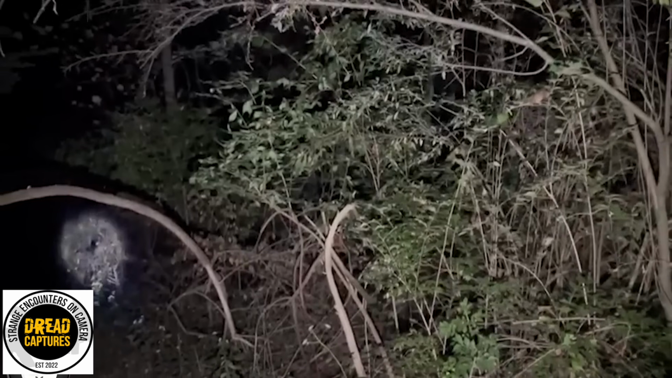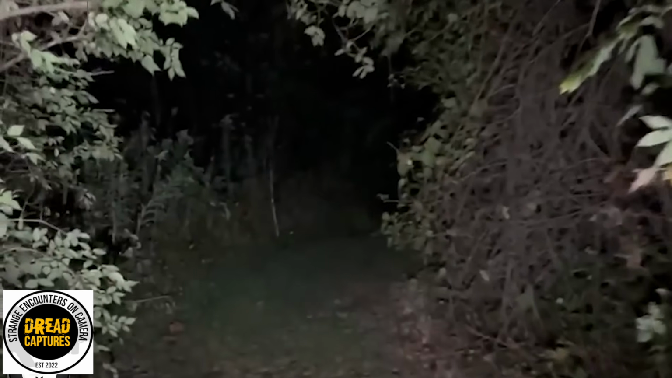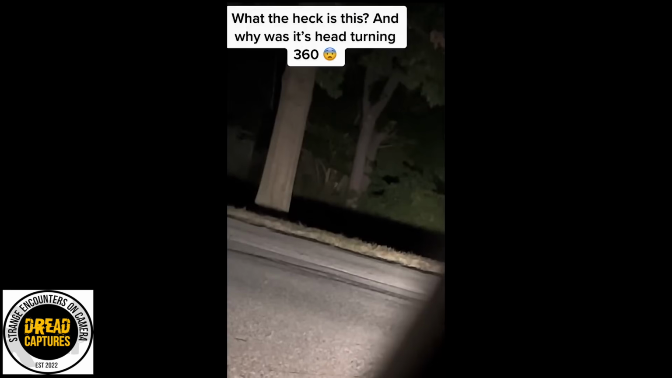And most people would have packed up and bolted, but not D. Despite the growing fear and mounting evidence that something is stalking her, she decides to stand her ground. You can hear the terror in her voice as more unexplained phenomena unfold around her, but she keeps the camera rolling, documenting every moment.